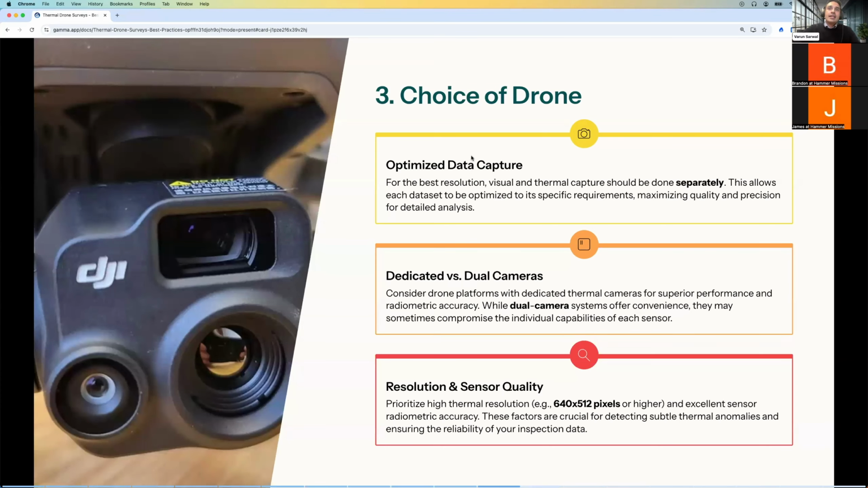The second thing is dedicated versus dual cameras. This is also a trade-off area. You could use dedicated cameras, so you can have a great thermal camera and a drone to carry it, and a great visual camera and a drone to carry that. But essentially, you're getting into the territory of having a bigger drone that could carry a thermal and a visual payload.